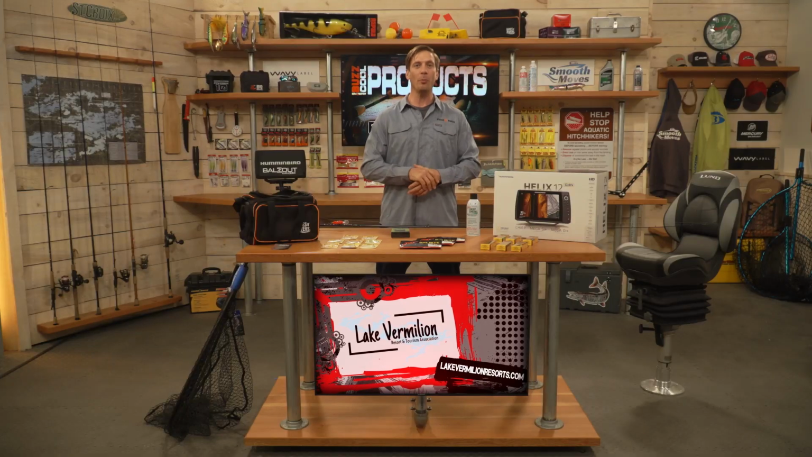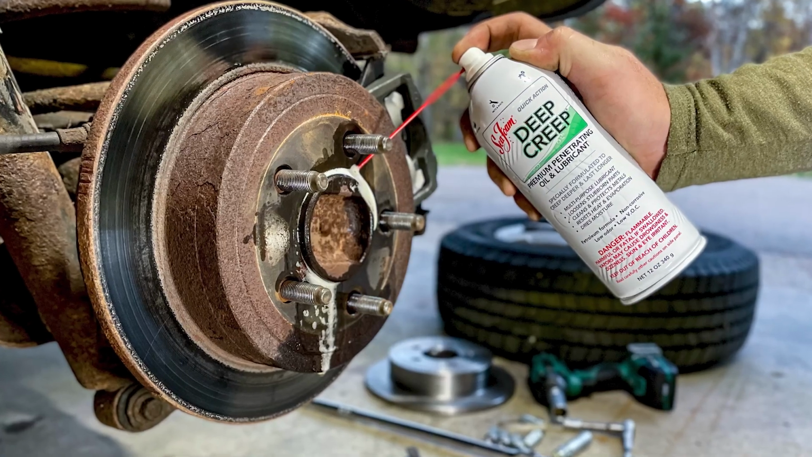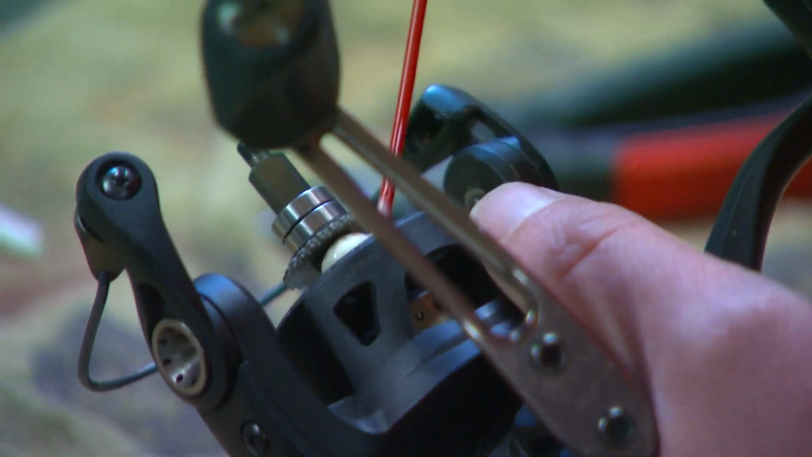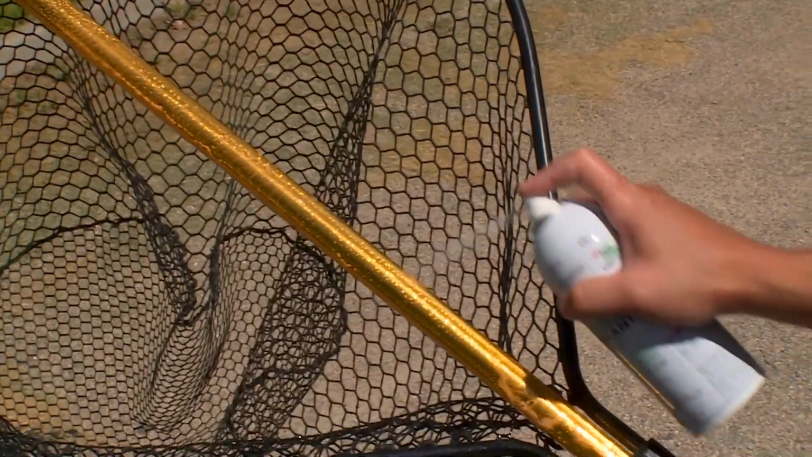And next from Seafoam, Seafoam's Deep Creep. Now this is great not only for home, but you can also use this in the garage, in your shop. It's a multi-purpose lubricant that helps loosen stubborn parts. It cleans and protects metal. It dries the moisture. It's just an all-around great product to have from Seafoam, Deep Creep.